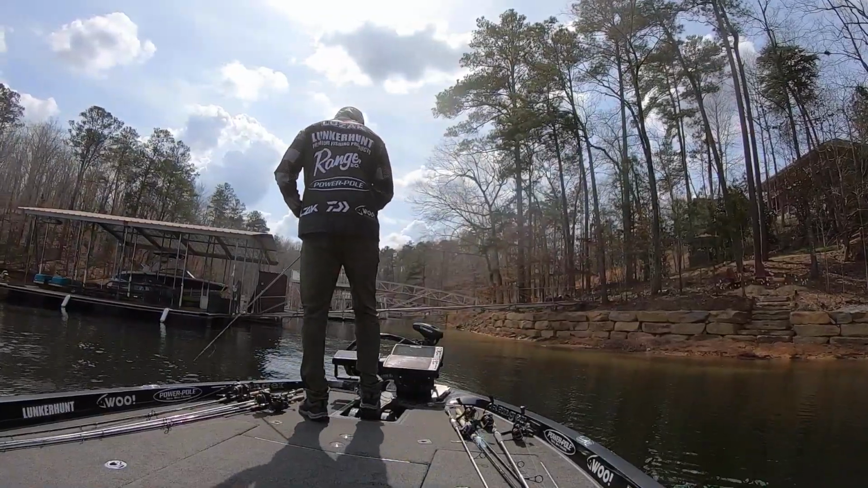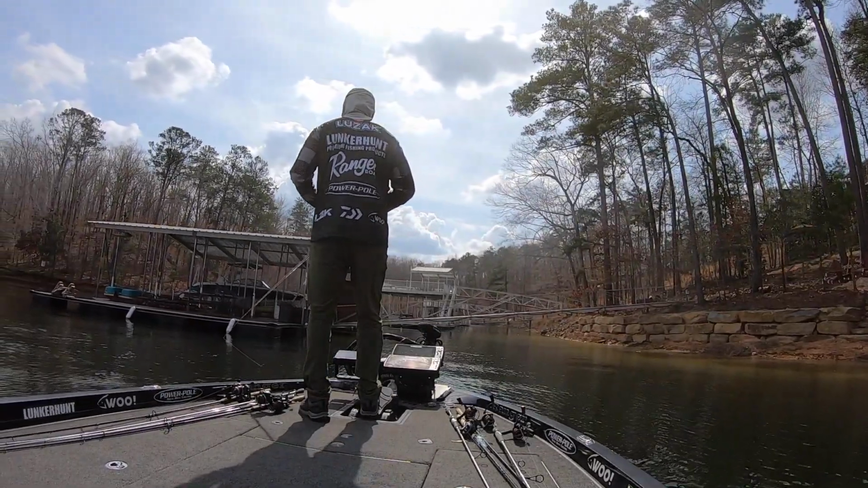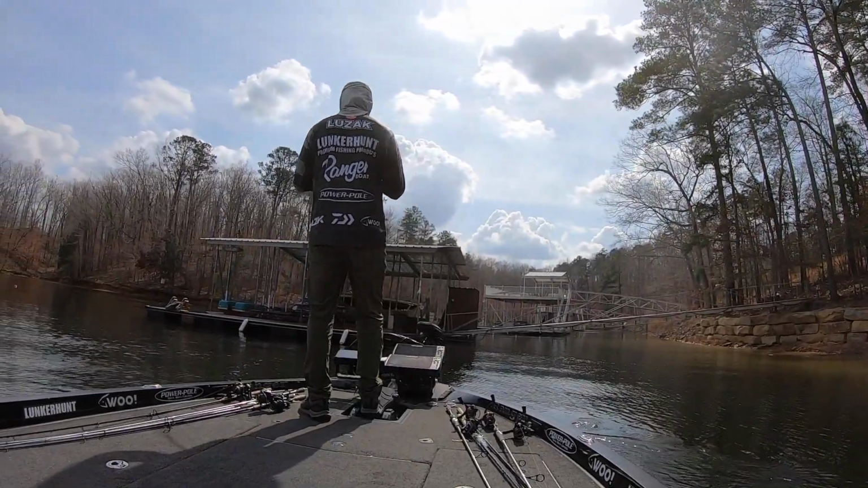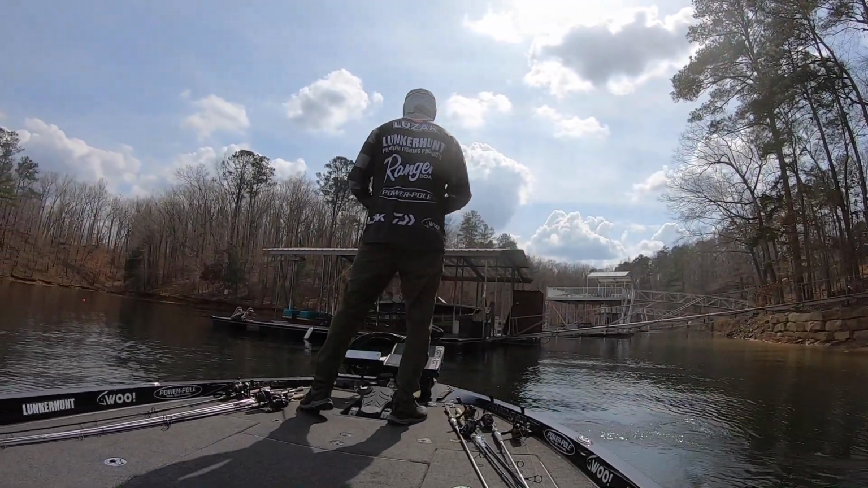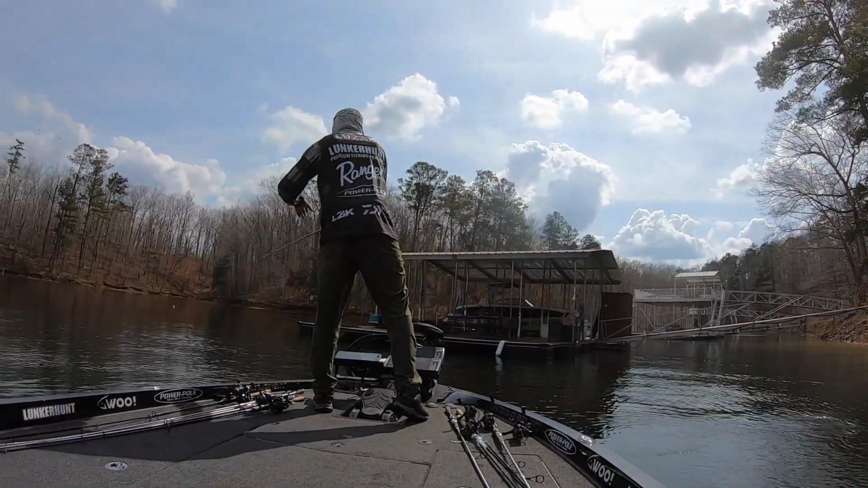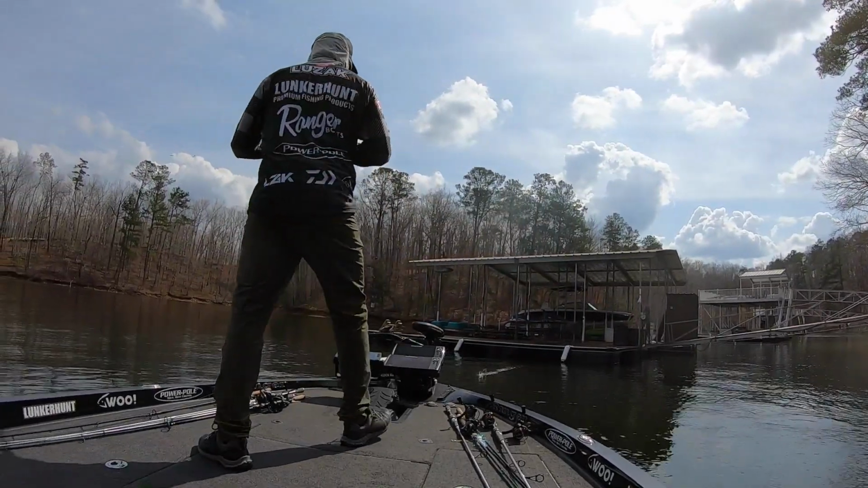So I start running docks. I had a few docks where I saw a lot of fish, and this specific dock right here is actually the dock where the day before, at the end of day 1, I lost a 3-pounder. So I skip my swim jig underneath this exact same dock, and another 3-pounder, probably not the same fish, but another 3-pounder crushes it. Oh my God!